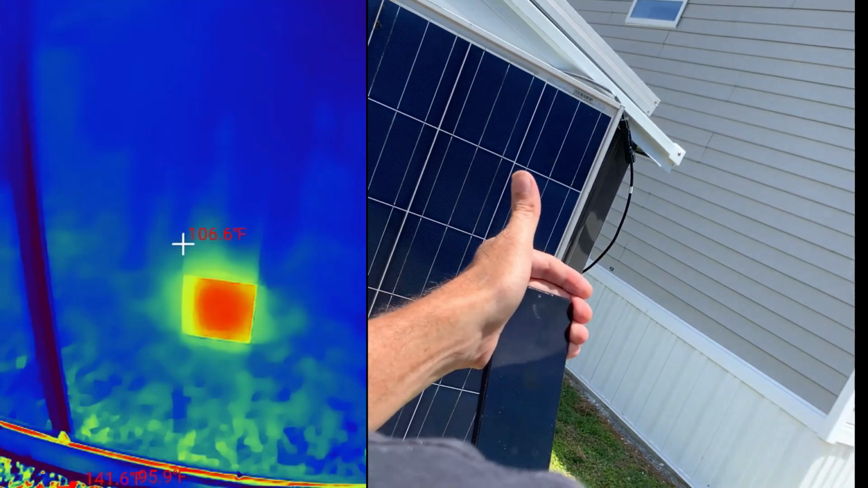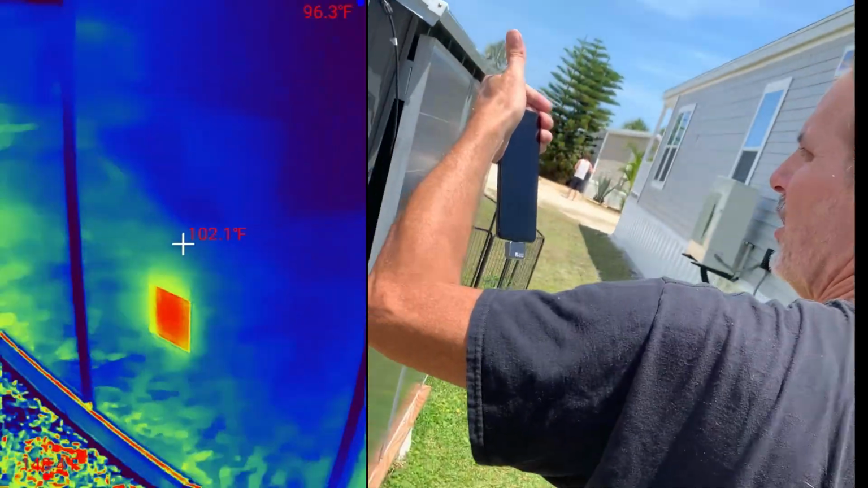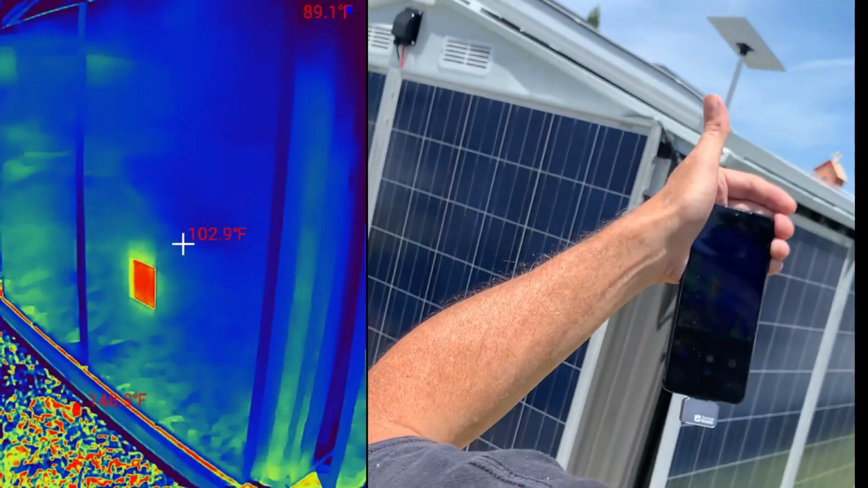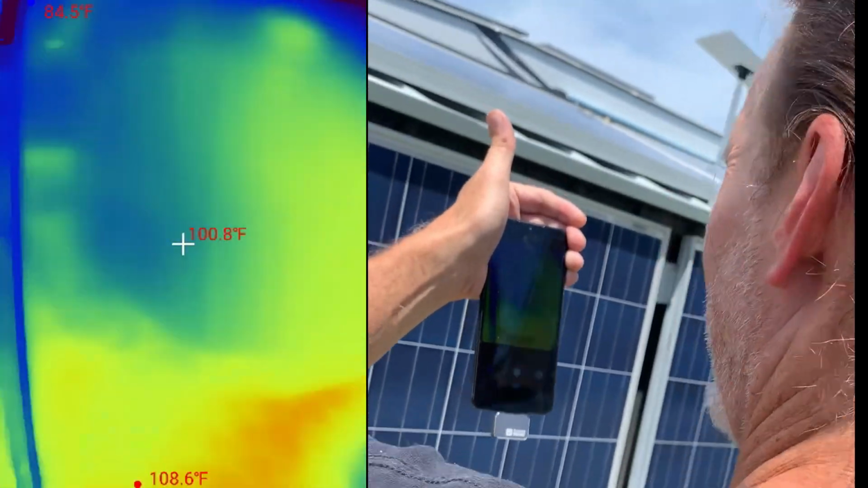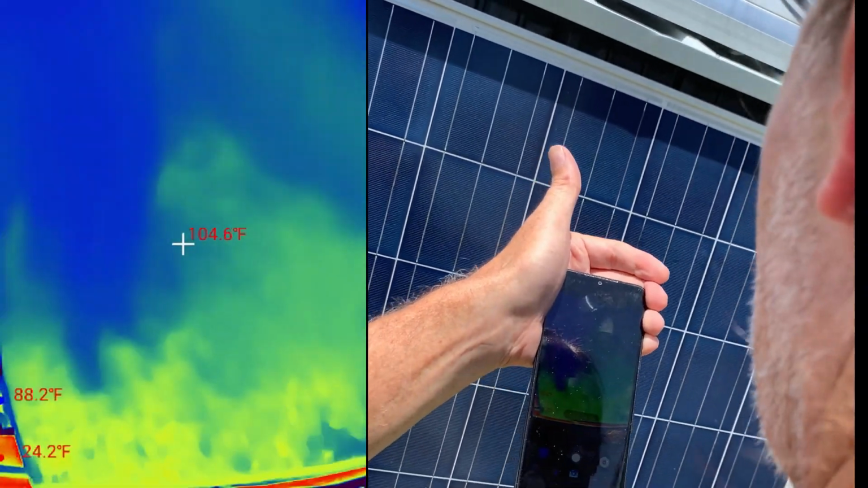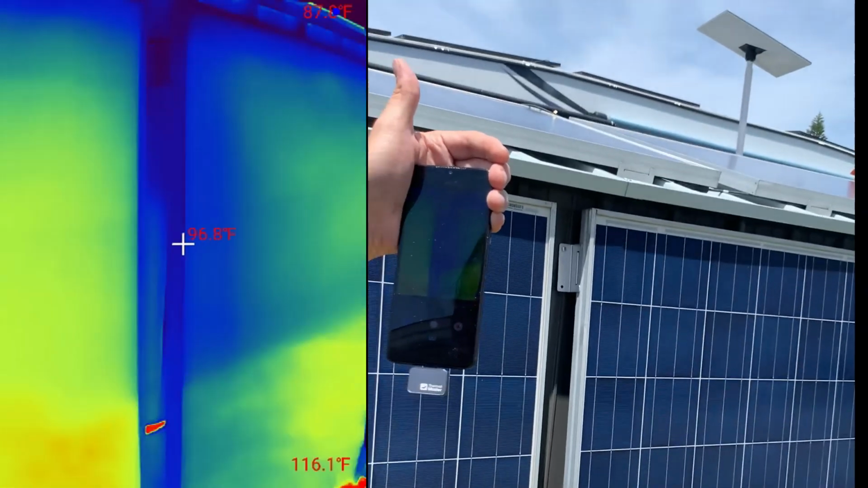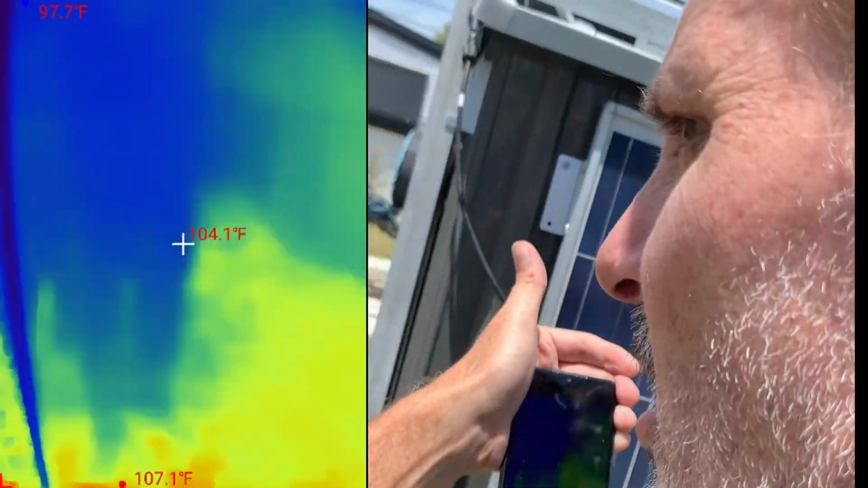This is very, very helpful if you were to have these panels up on a roof or something like that. I'm going to move over to these ones on this side over here, and as you can see over here, these panels are much cooler and they're not near as hot as those.